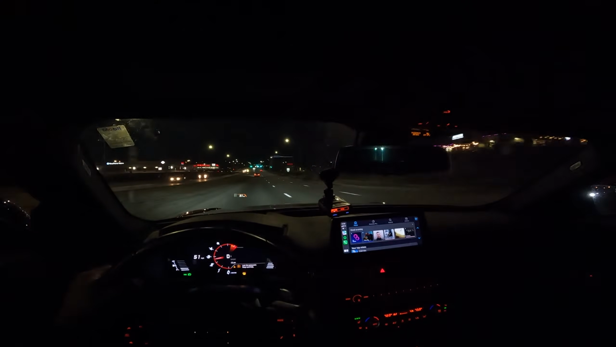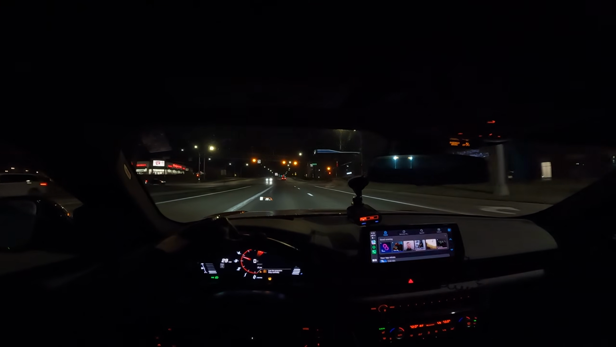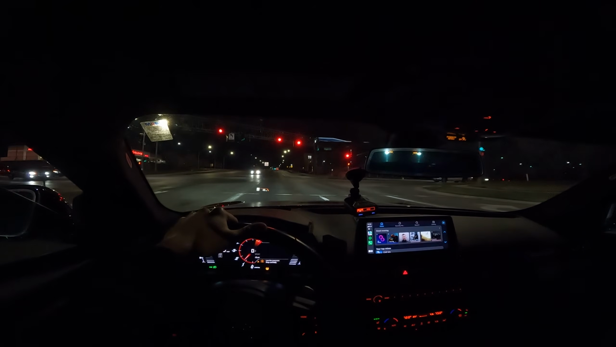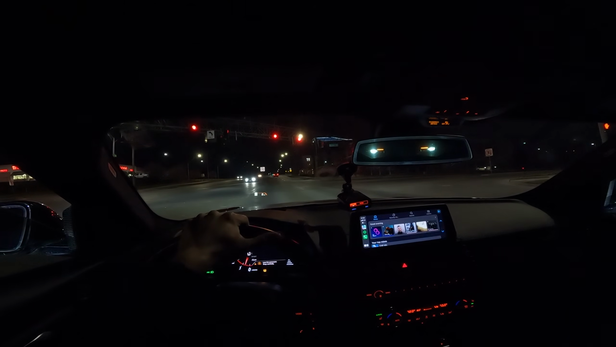Oh, there's the police. Let's not do anything dumb since he is right behind me. Oh, he's speeding up. Let's hope he's not trying to pull me over for something.